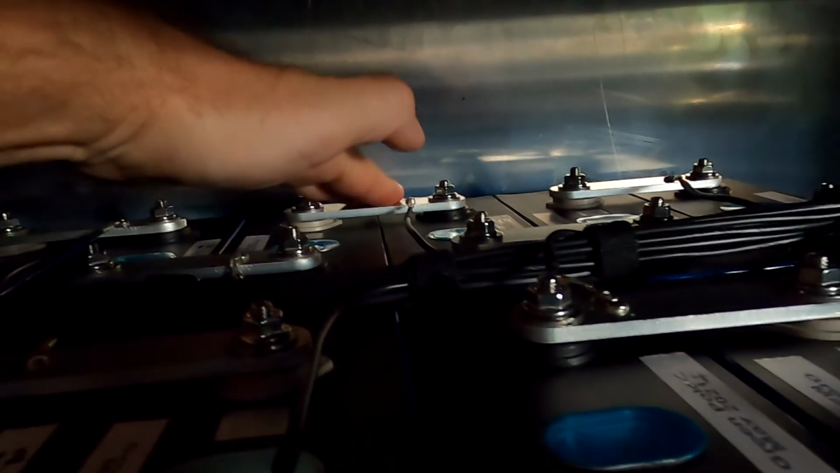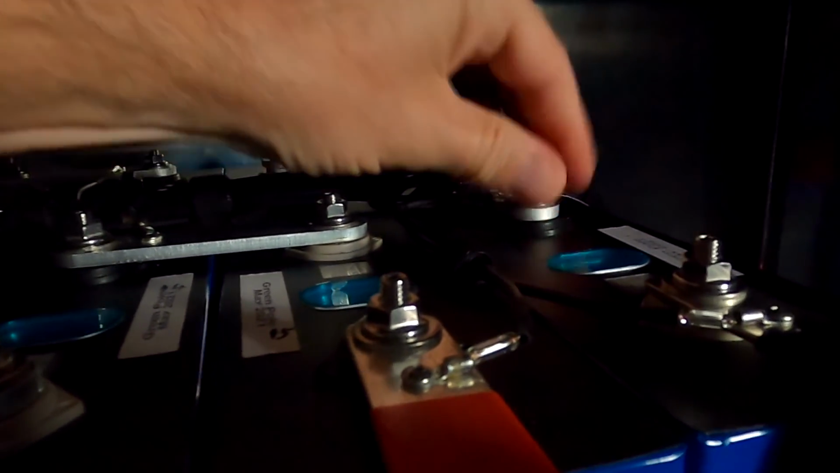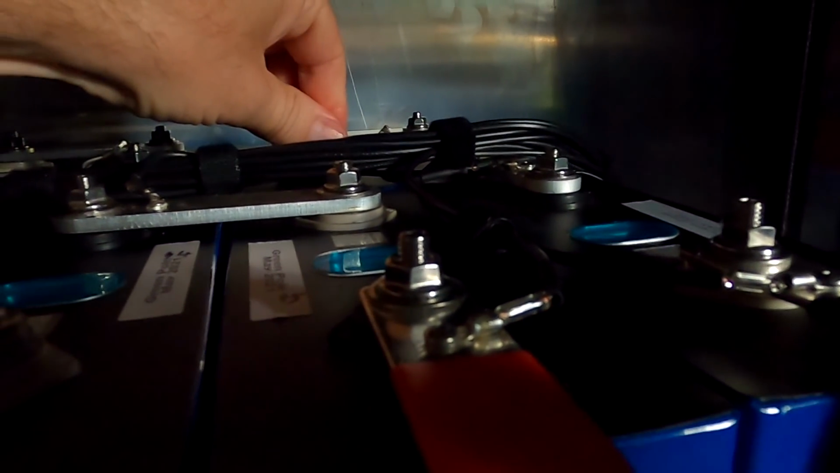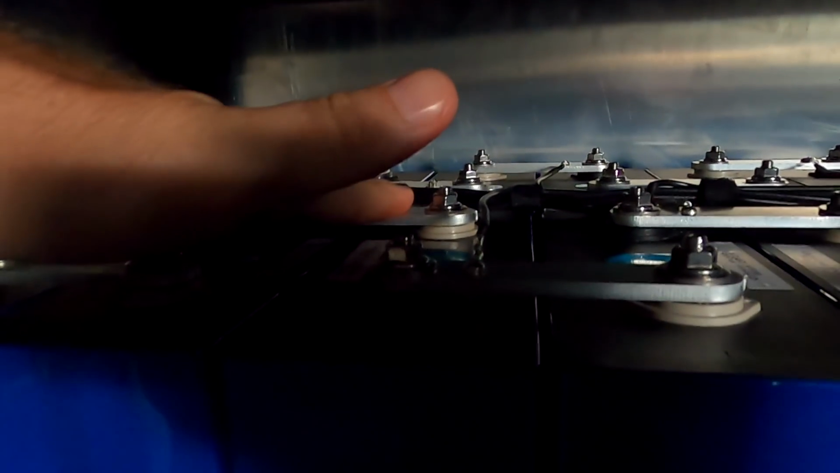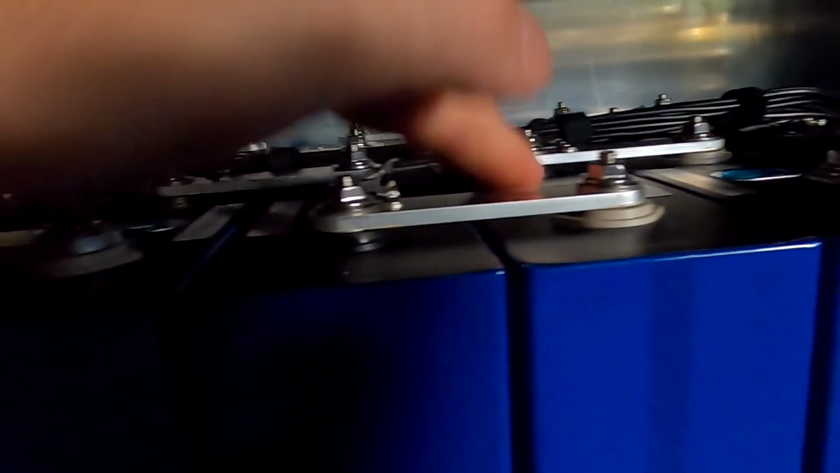See, this one over here is cold. This one here as well. They are cold. This one is hot. And this one here you can barely touch. Why is this happening? What is the problem here? Most of them are hot. Some of them are just hand warm. But most of them are hot.